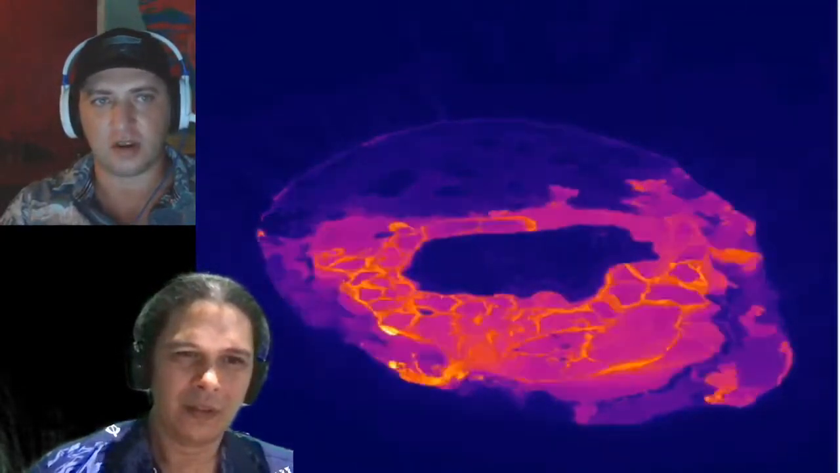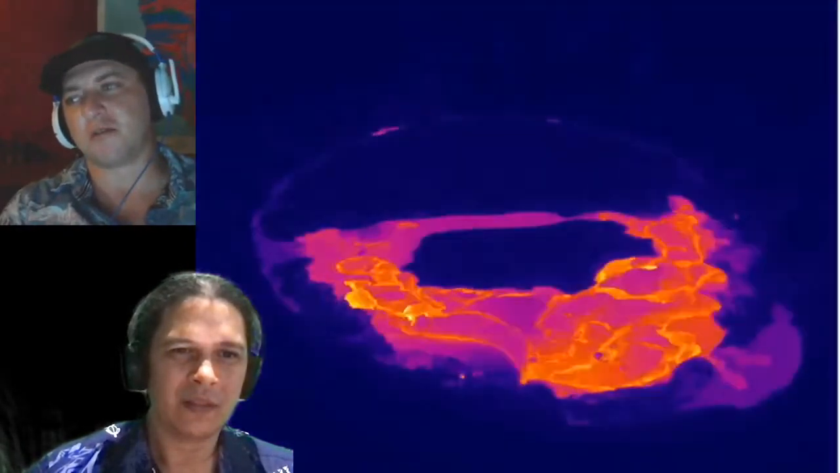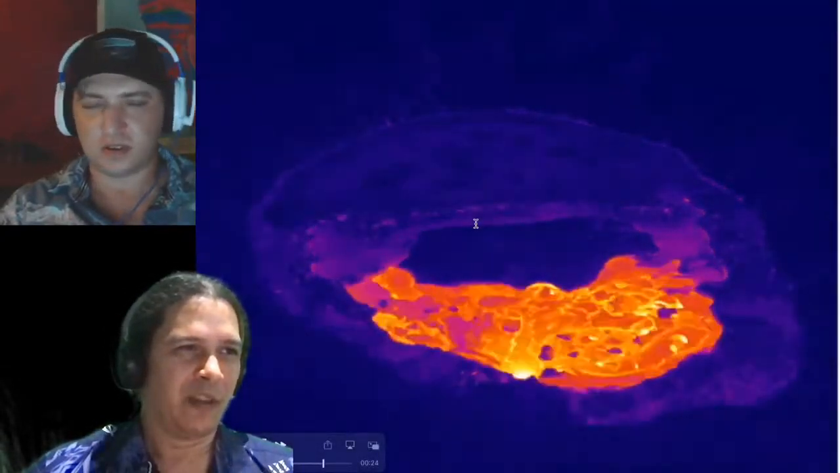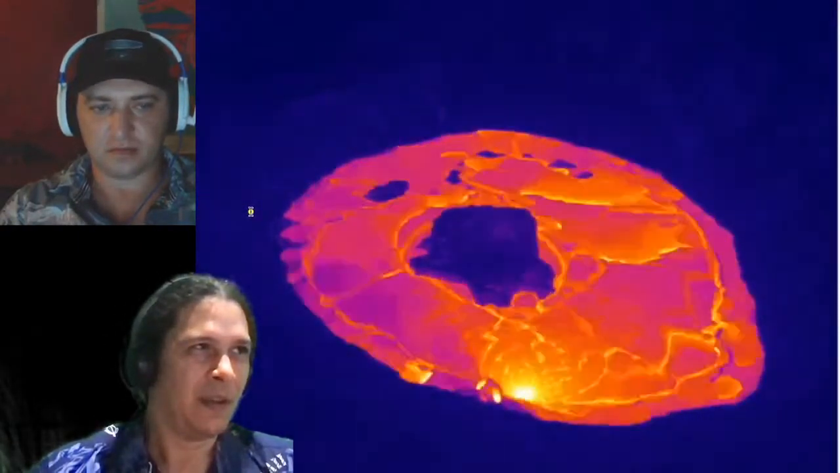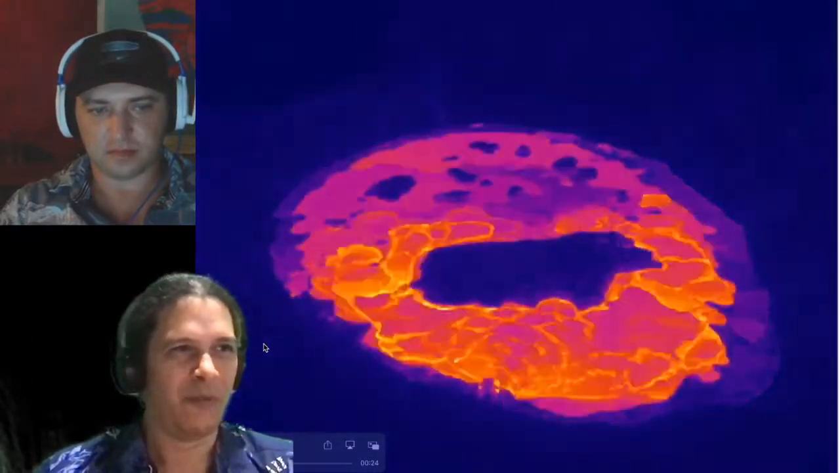Right. So back to Kīlauea, what are the most likely scenarios from here and what should we look for? Well, that's really the prognosis, it depends on what the pressure does. I've been playing this in the background: the whole eruption in 24 seconds or so, right?